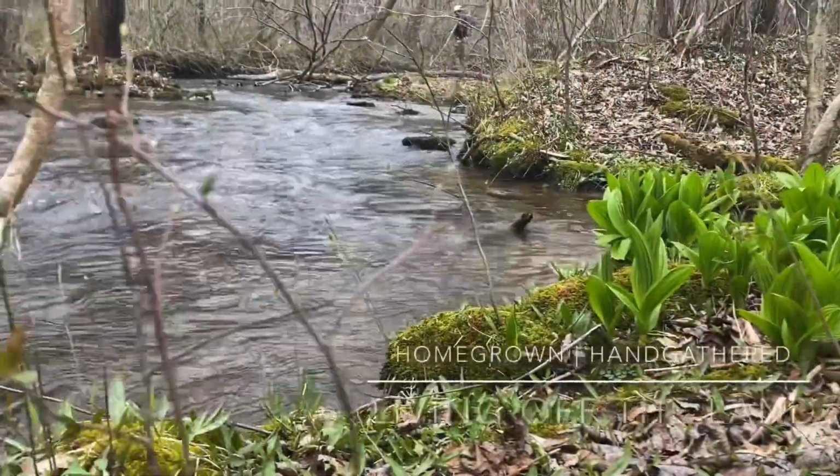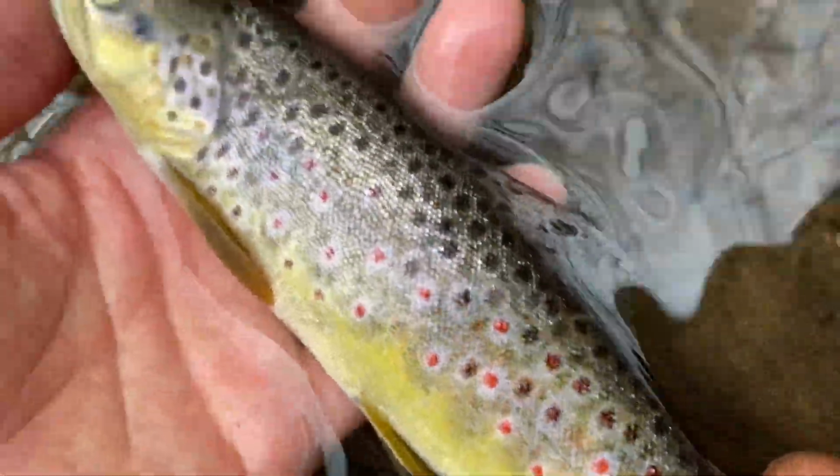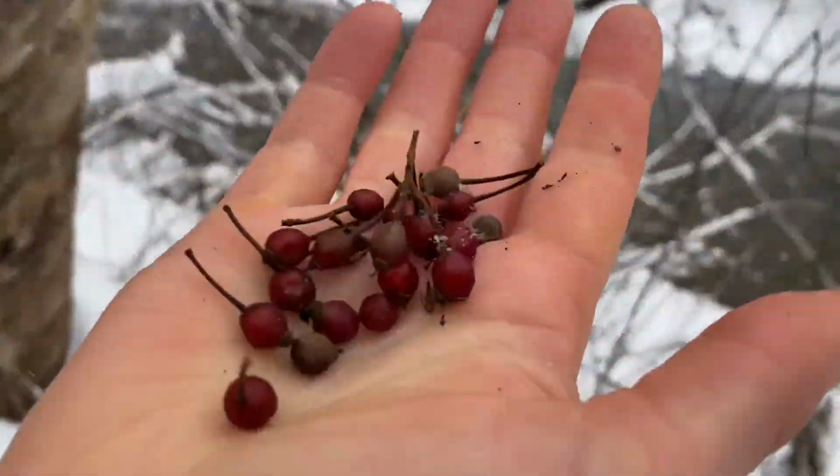For those of you who have been following us for a while, you've probably heard us mention the trout stream on a number of occasions. We've been fishing, hunting, and foraging in this area for years, and at this point we basically feel like we're a part-time part of this ecosystem. But we wanted to give a shout out to some of the animals that live out there full-time.